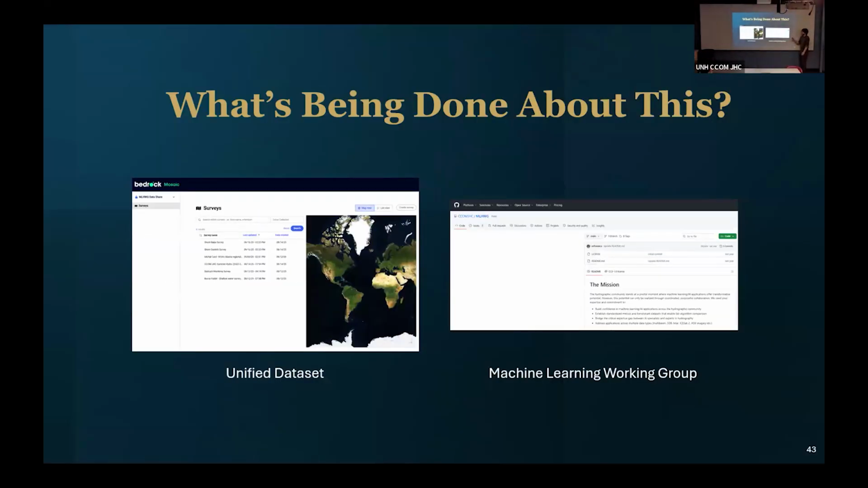So what's being done about it? Well, right now we have a unified data set that we're working on at the Machine Learning Working Group, where we have different areas. There's data from NOAA, data from Sean, data from Bedrock themselves, and anyone can have access to this. If you want it, please let me know and I'll give it to you. And we have our GitHub, where hopefully we'll get a little more activity, but the idea is to discuss all those metrics, discuss all the work that we've been doing.